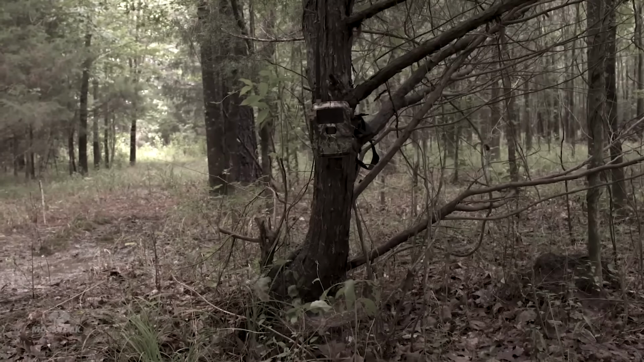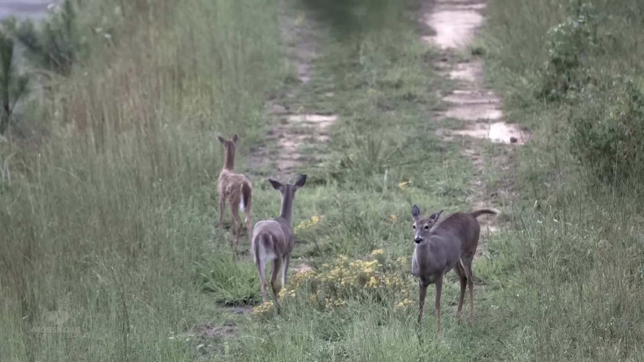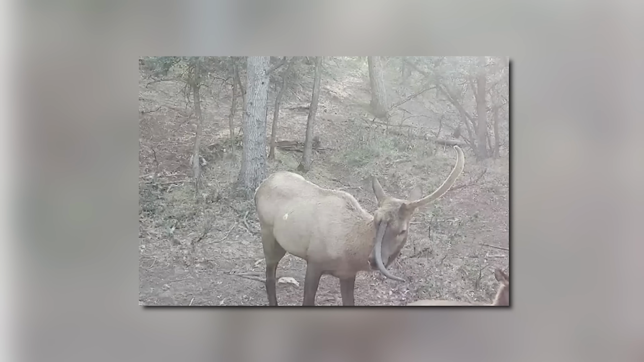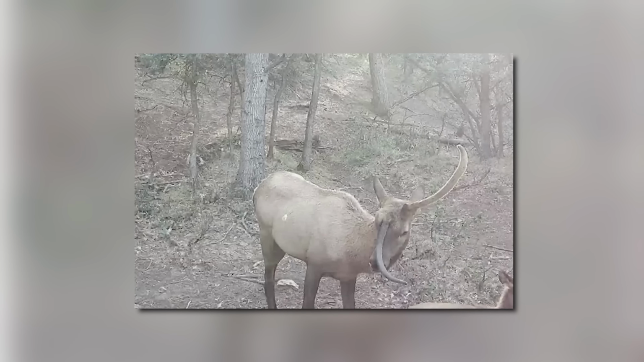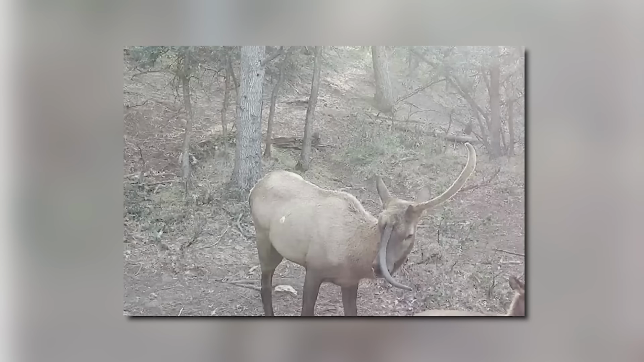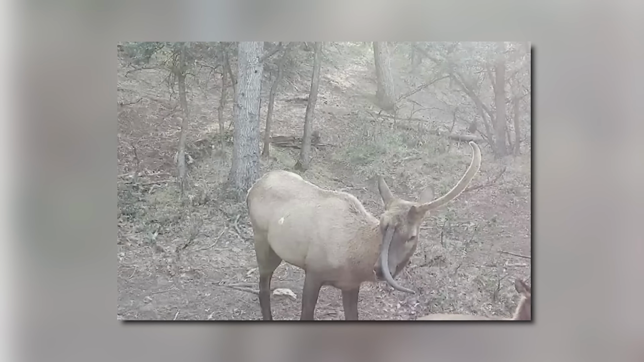A trail camera set up in the woods of Colorado captured a mysterious unicorn-like creature wandering through the forest. The animal, with a single horn protruding from its forehead, has caused a great deal of speculation and excitement among local residents, and even some wildlife experts.